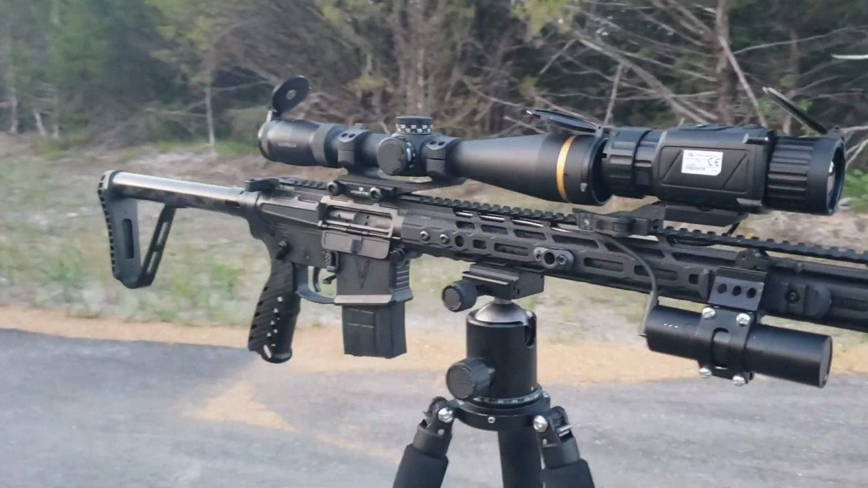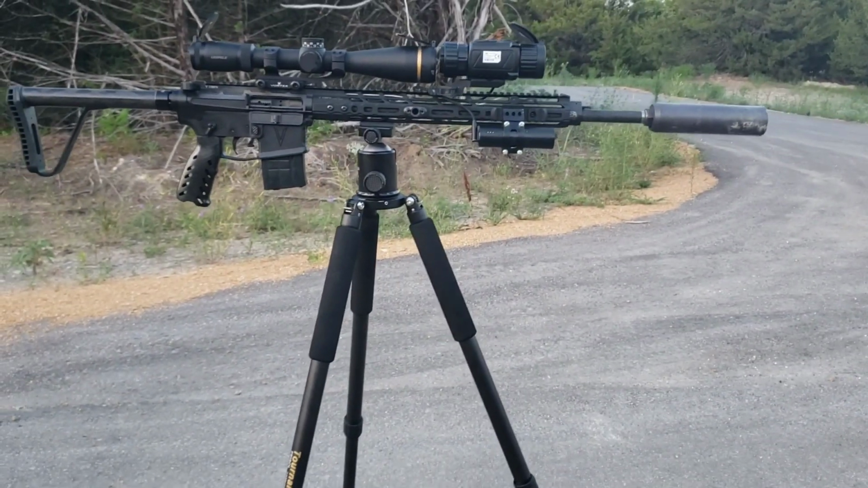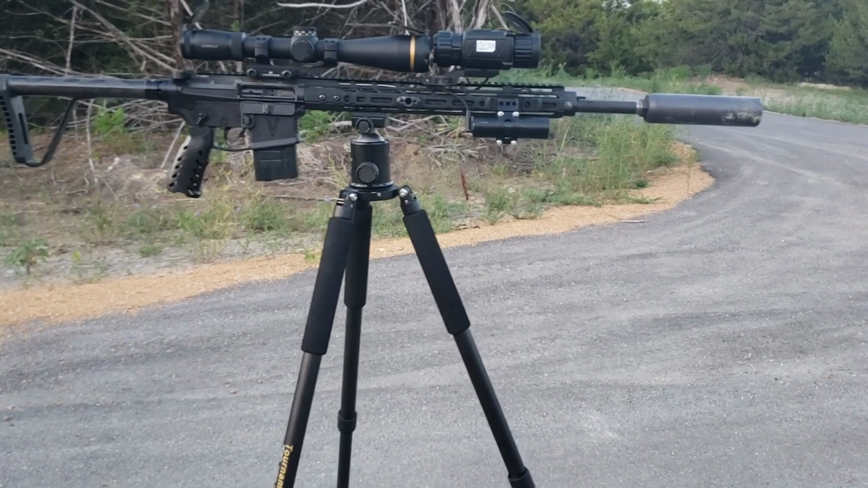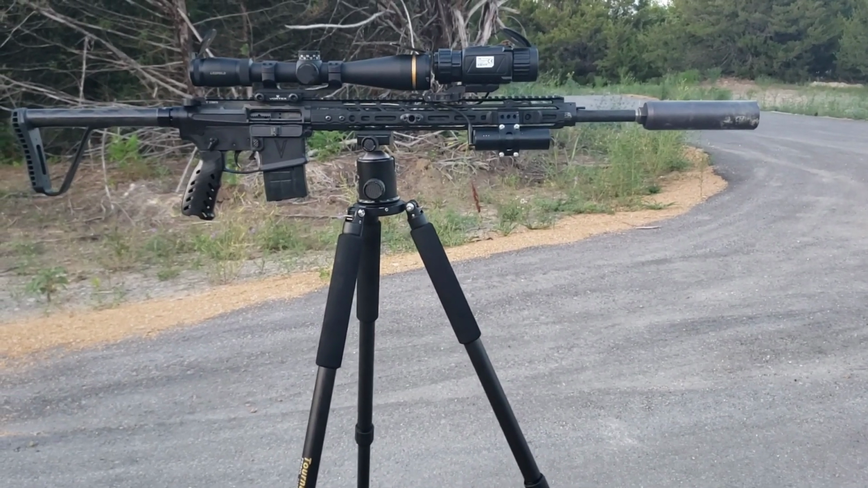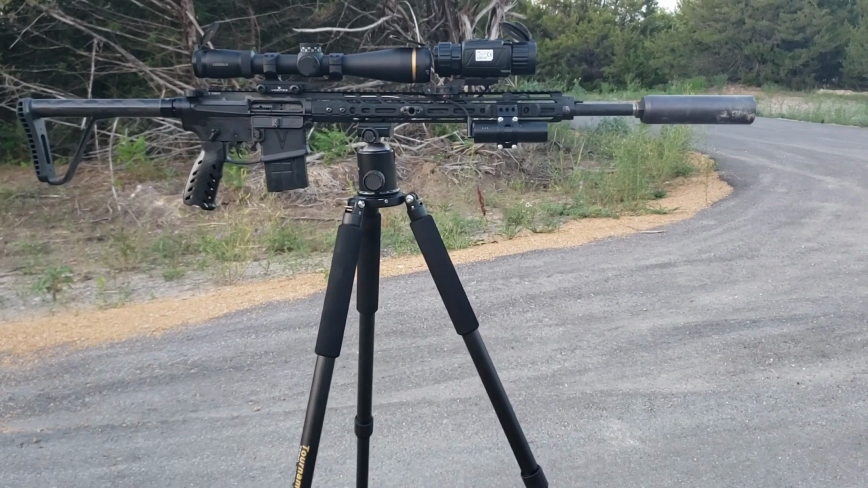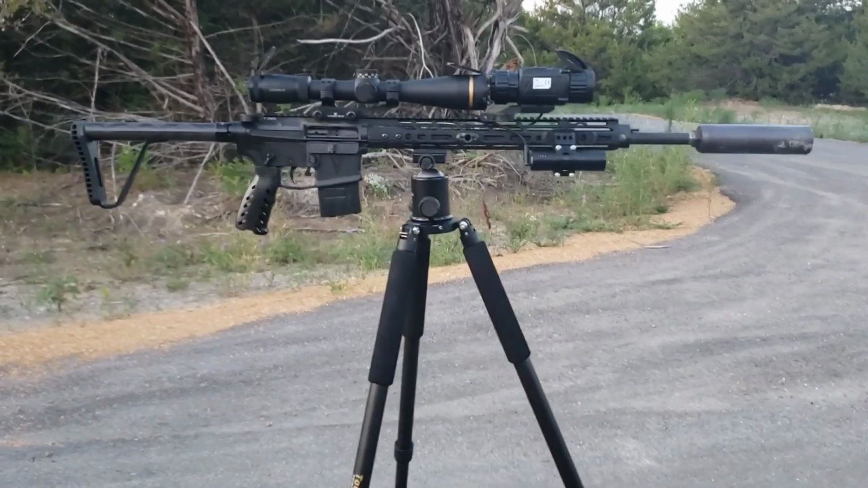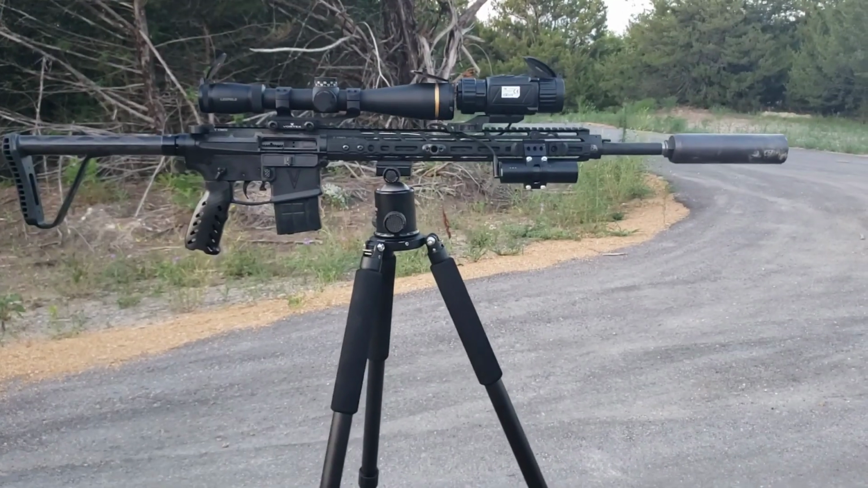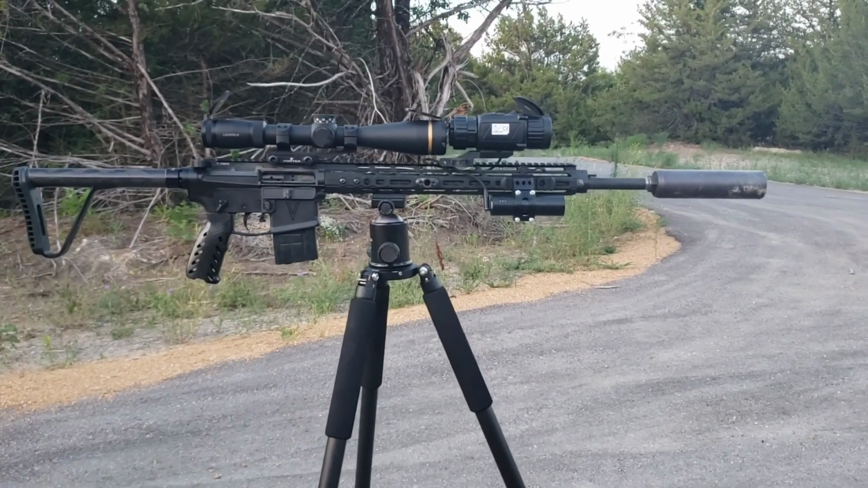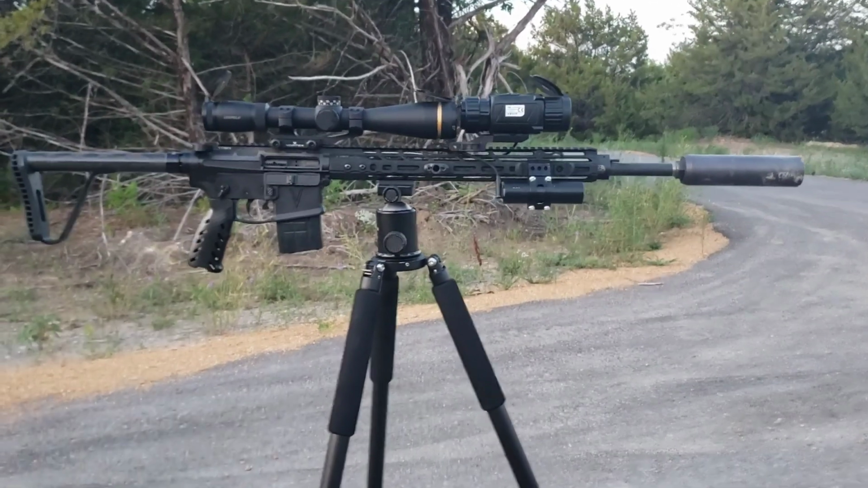And, you know, I haven't hunted with it yet. That's coming tonight. But I couldn't think of any reason that this is not a good option for somebody that has a dedicated day scope and they want to put a thermal in front of it, because maybe they only have a couple of months of hunting in the state they're in, or just don't like taking their day scope off.